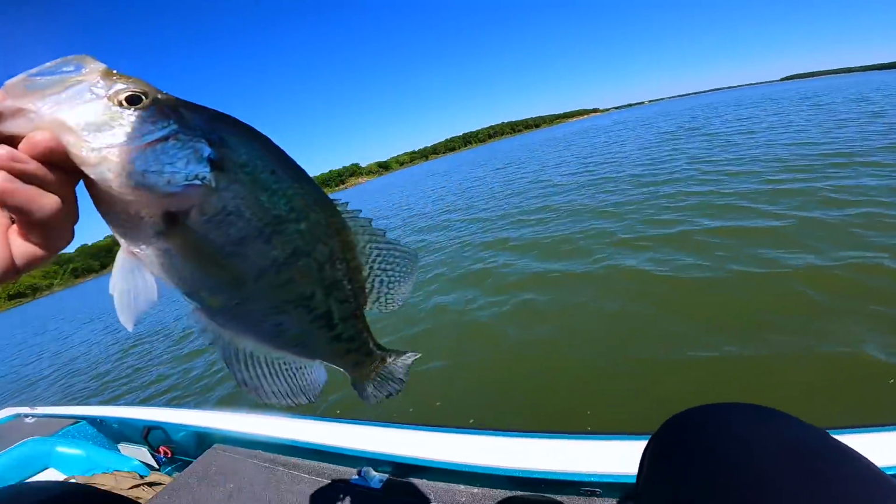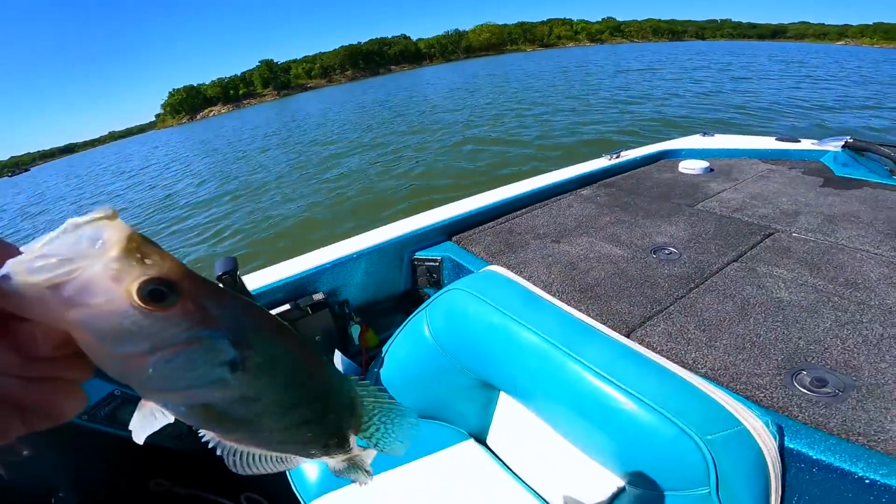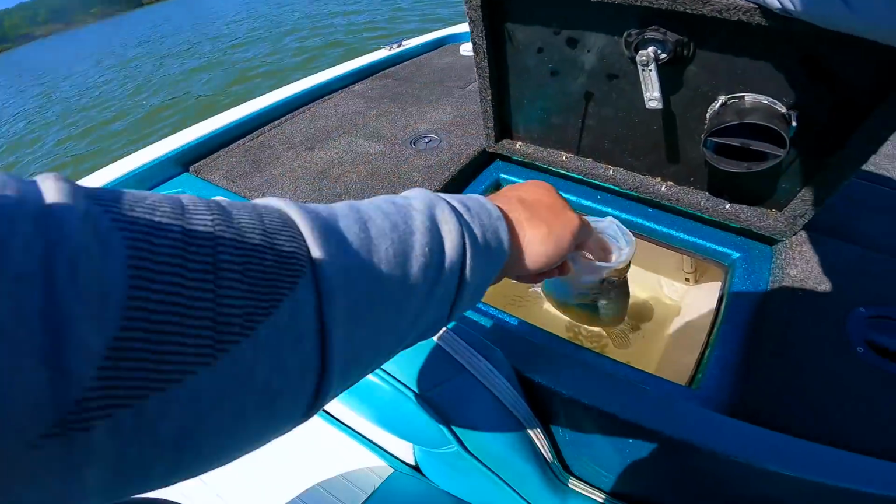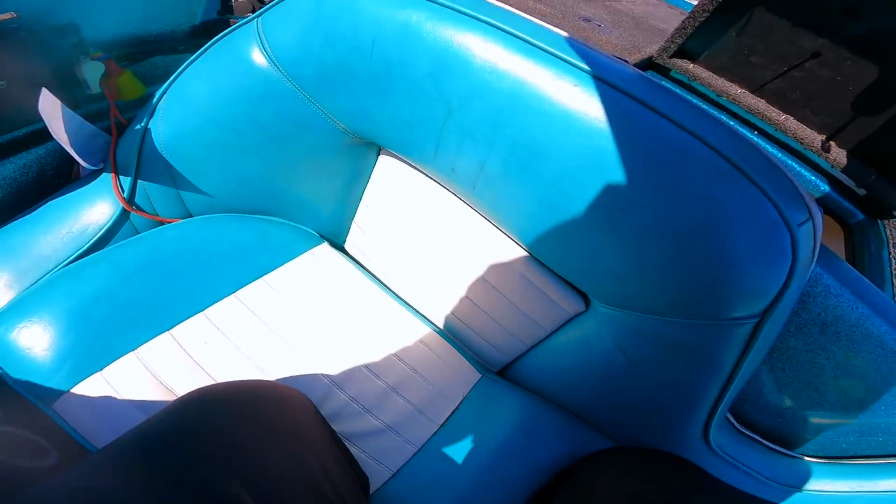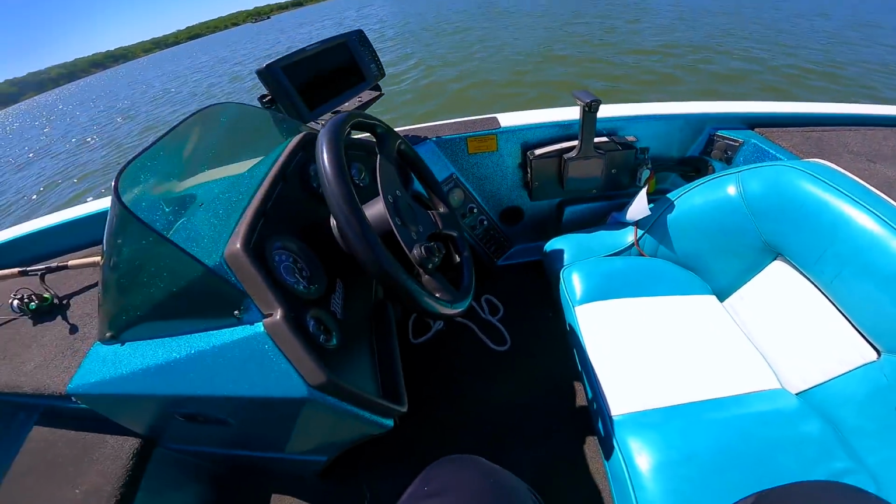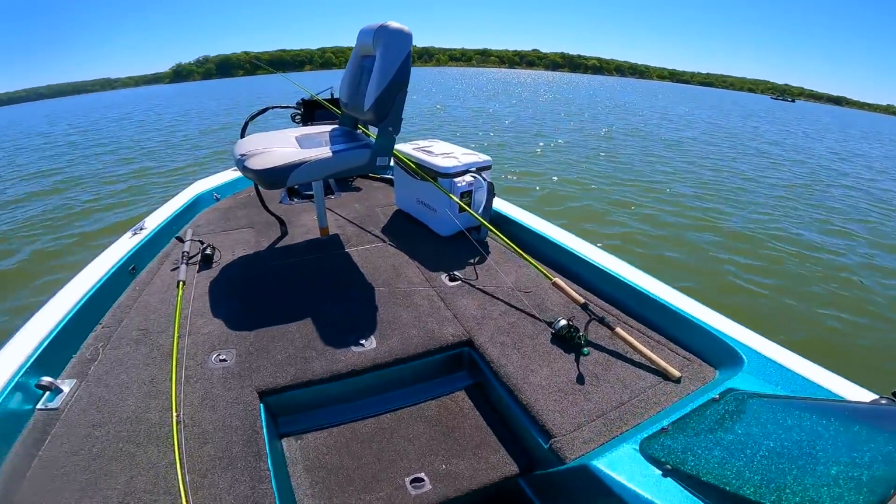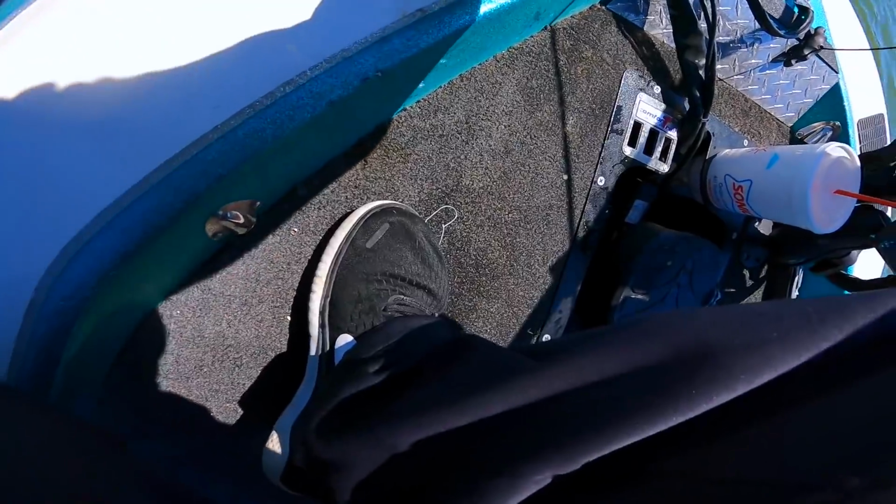Guys, got one down. See what my live wells look like. He'll be good there. There we go. Keep them in good shape in case I don't catch too many, decide not to keep them. All right, guys, that one, I could have lost him.